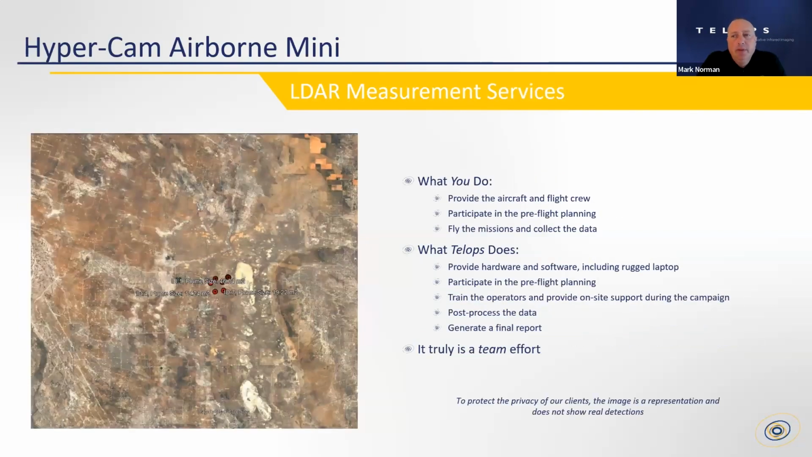So let me talk a little bit about our leak detection and repair measurement services. Now, we're not in the business of repair, but in terms of detection and finding methane, that's what we can help you do. And if you work with teleops, okay, what are your responsibilities? Well, you provide the aircraft and the flight crew. It could be a Cessna, it could be a helicopter, as you'll see later on in the presentation. It could be an unmanned drone, UAV. We don't have those facilities. We work with you to either identify what you need or work with contractors who can do that.